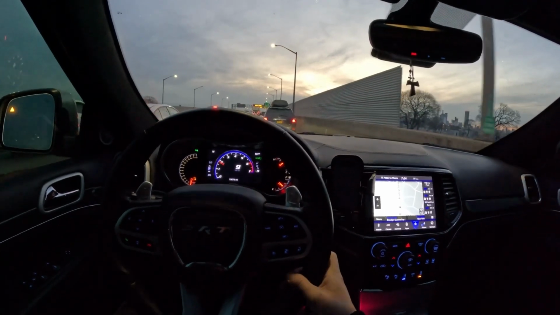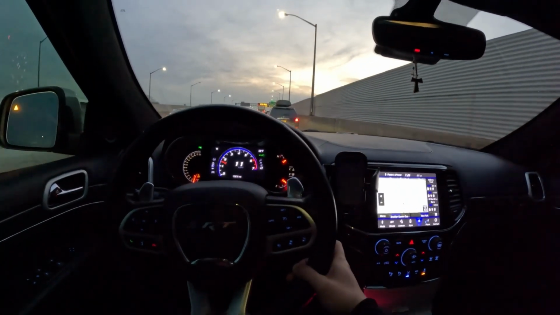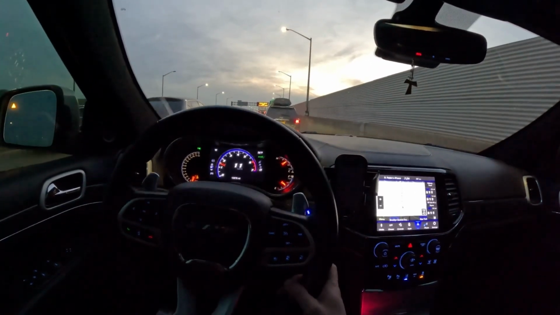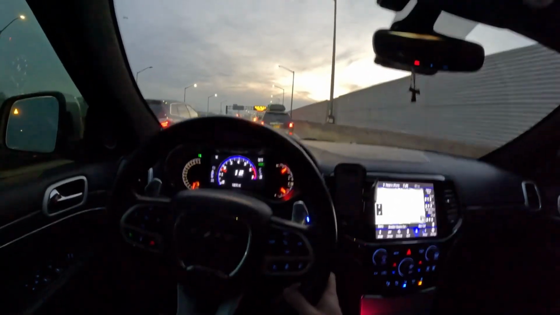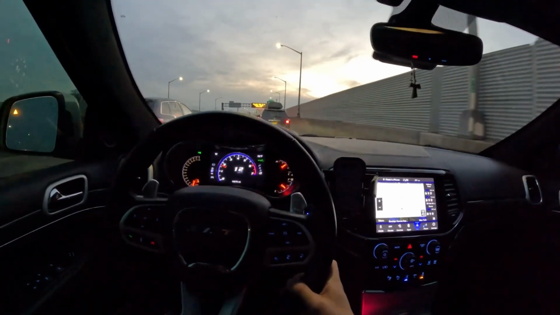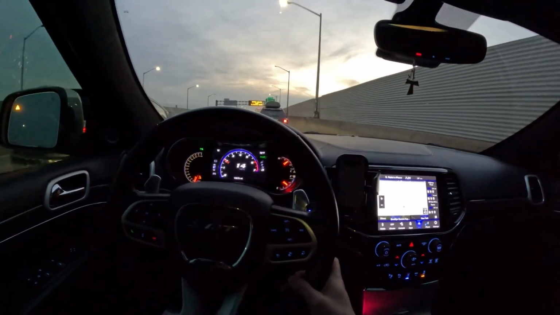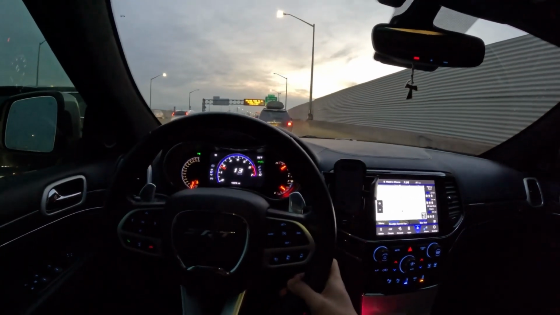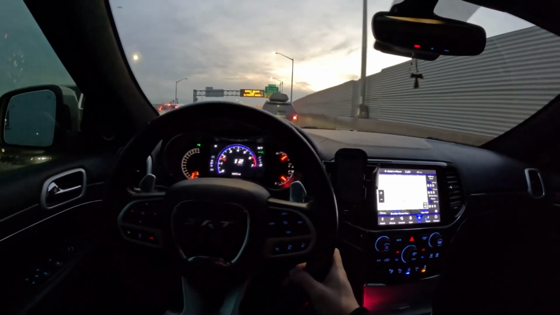But yeah, driving out to Long Island is always fun. Beautiful highways out there. Jones Beach, you've got the Meadowbrook, Southern State, Northern State, and a bunch of other little town routes, like Route 110 and a bunch of other numbers that are real nice.